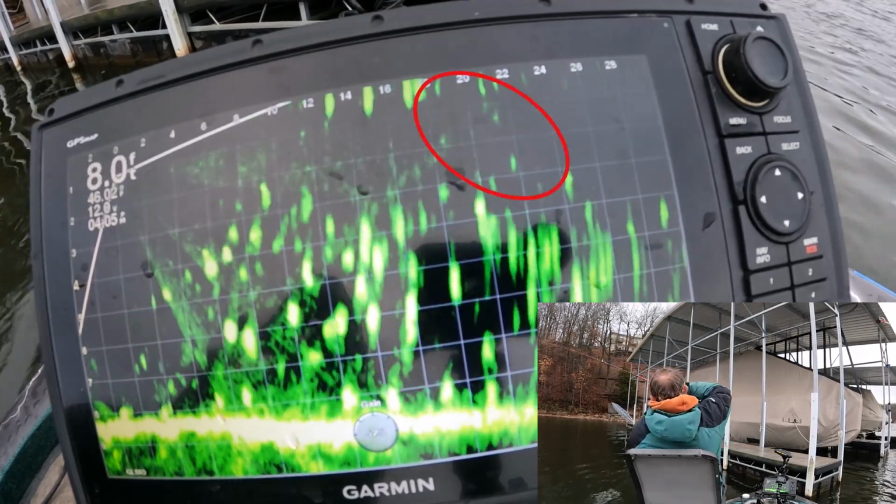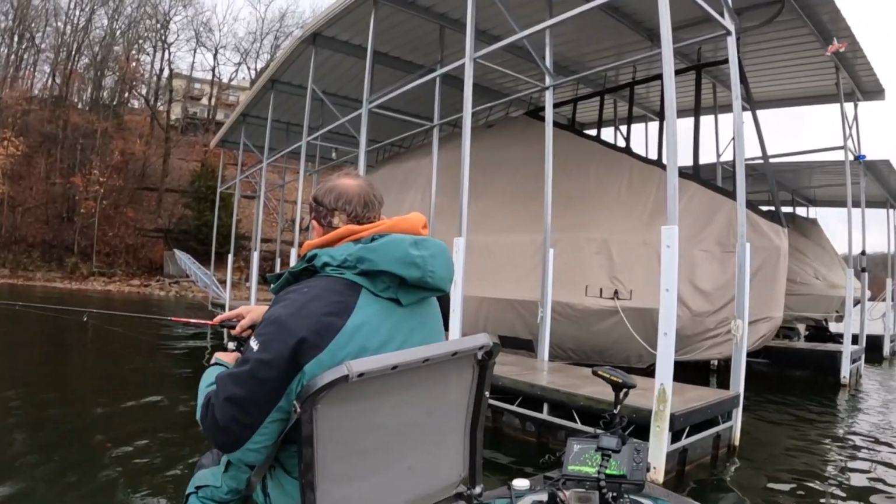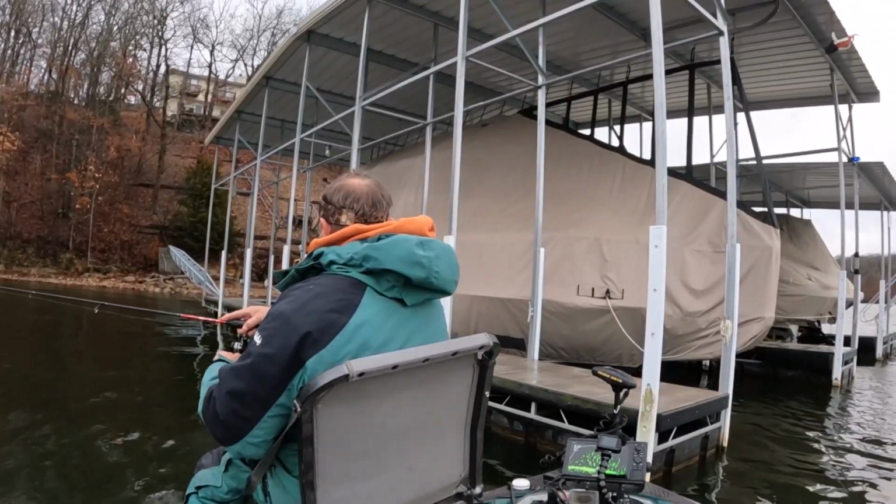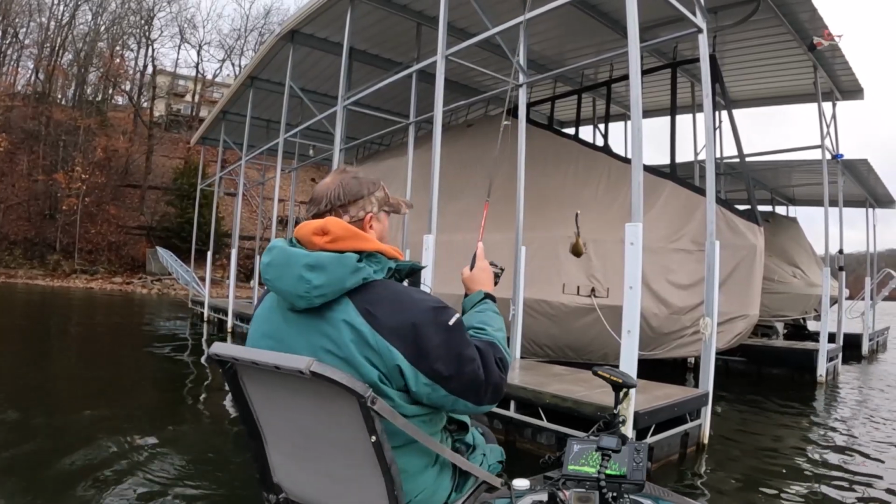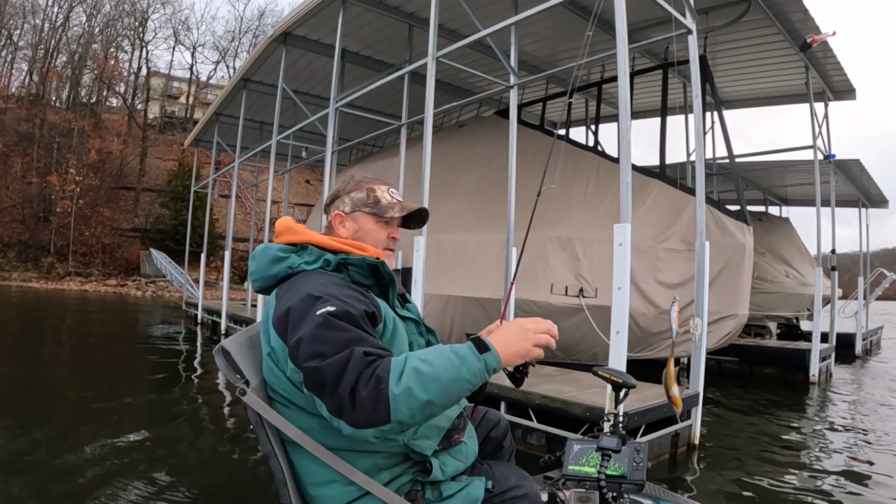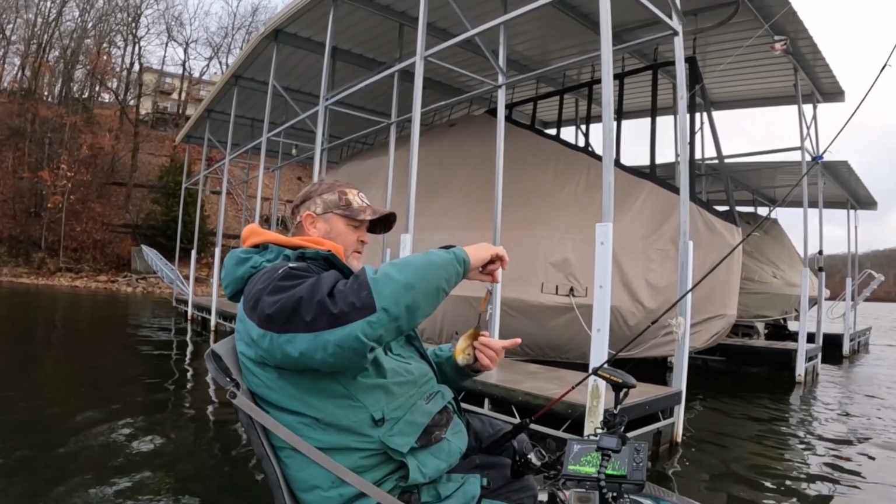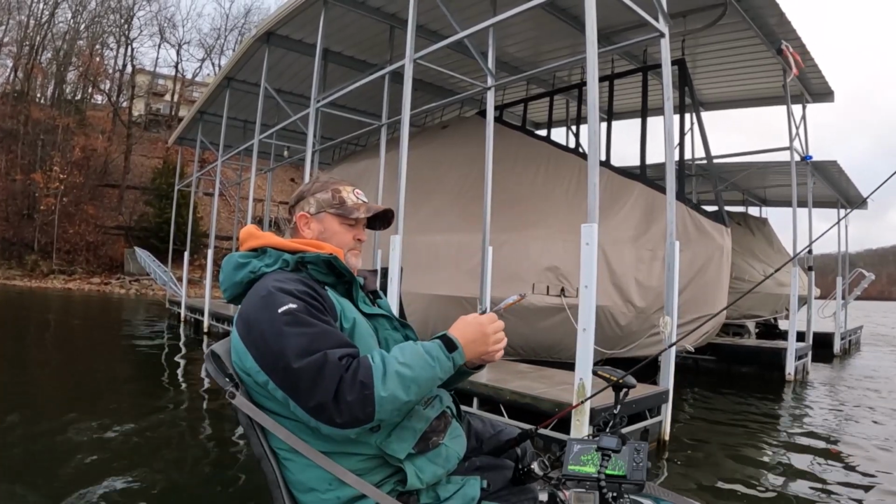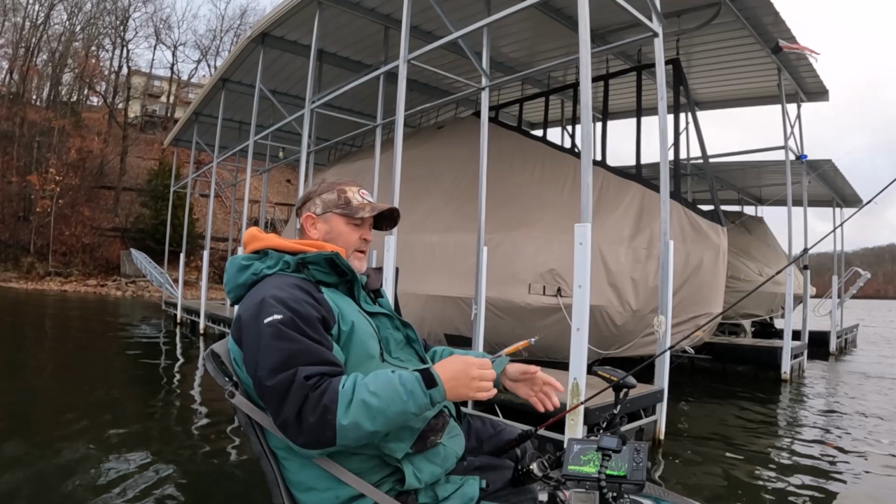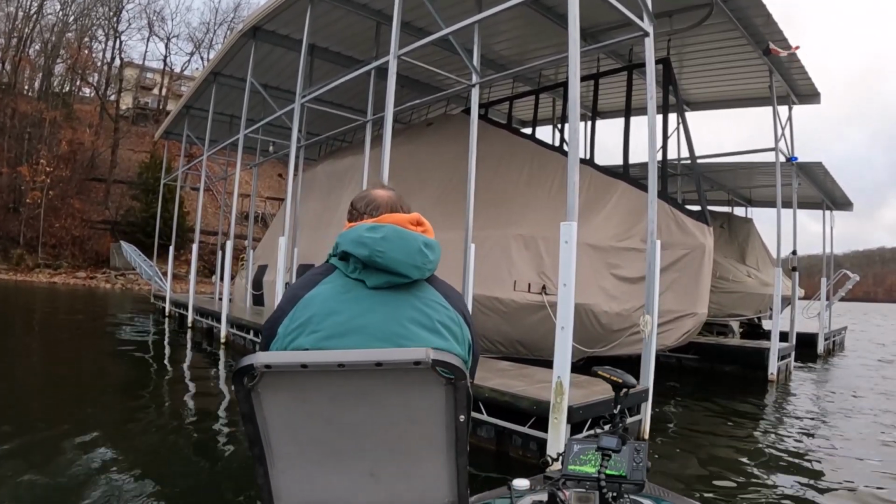Fish on. Well, that's, whoa. Oh, he's not very, oh, look at there. We snagged us a bluegill. That's not even as long as the jerk plug. See you, buddy. All right, we gotta do it again. Did he come up and try to hit that, or did we just literally snag him?